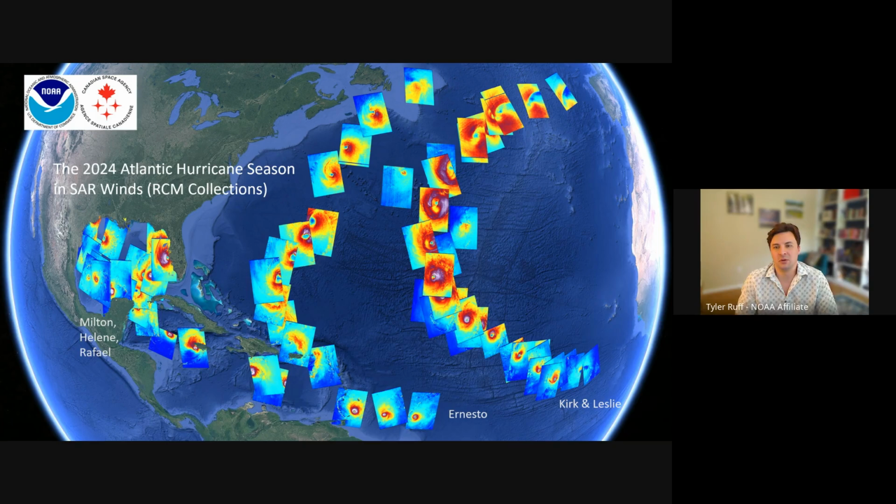This was just an image I created for another publication, but I thought it was a really cool way to visualize these storms. This is the 2024 Atlantic hurricane season, specifically the RCM collections. It just shows how often we can image these storms now, at least daily, if not twice daily, on the ascending and descending passes. It's just amazing. You can see Hurricanes Kirk and Leslie to the right. They follow the same track. Hurricane Ernesto goes up to the center, and Hurricanes Milton, Helene, and Rafael are all the way to the west in the Gulf there.